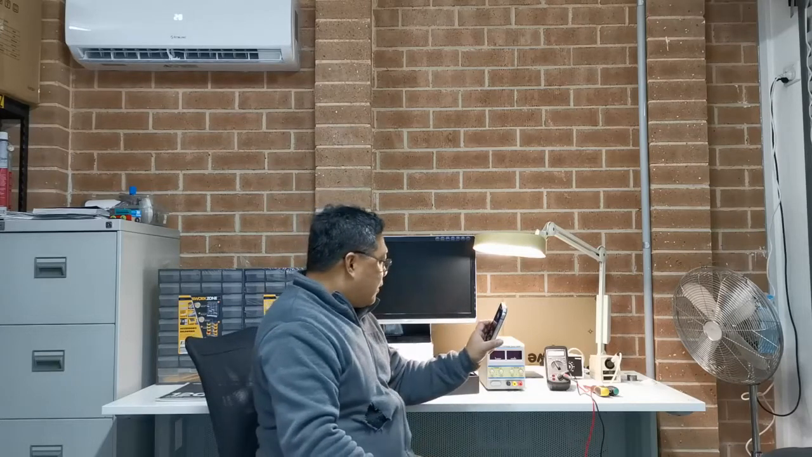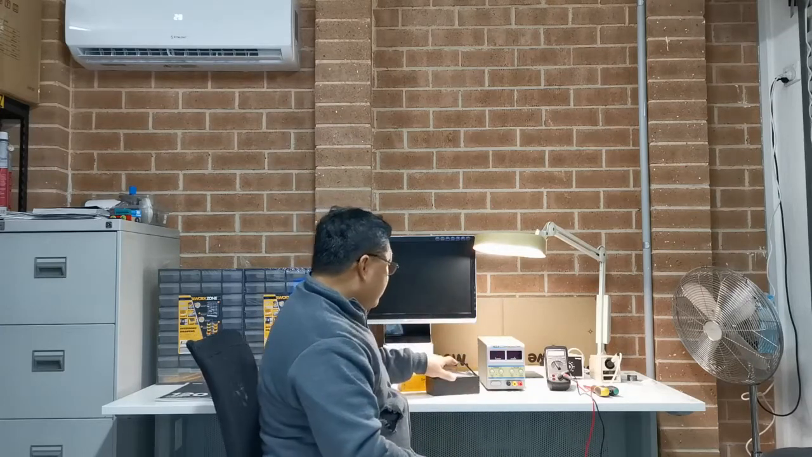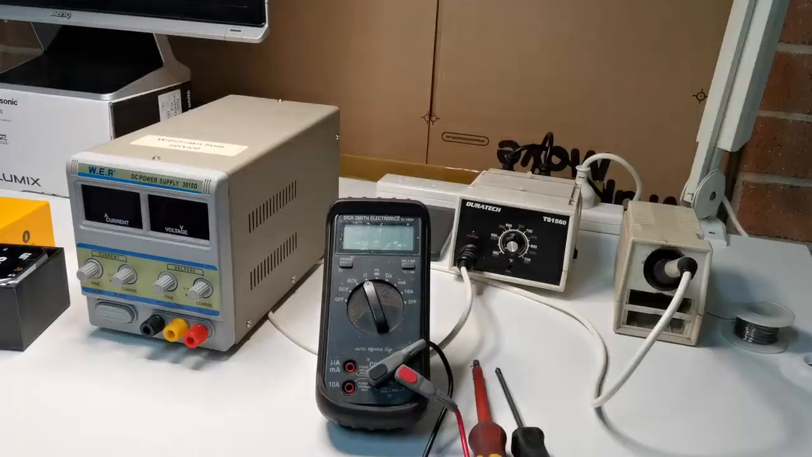one of my thermal imaging cameras, the Cat S60 camera. So let's get started.